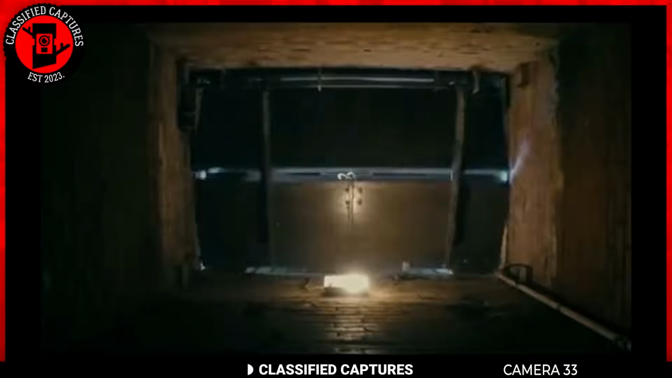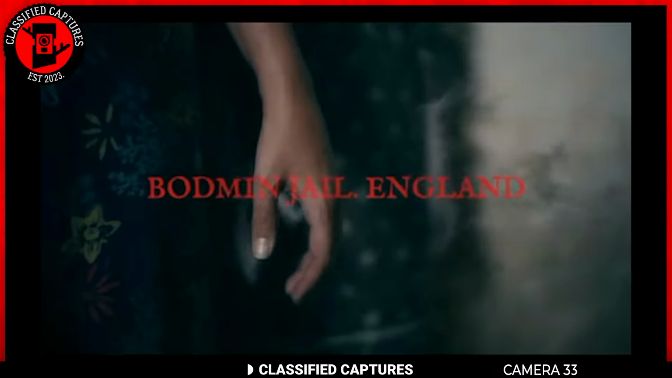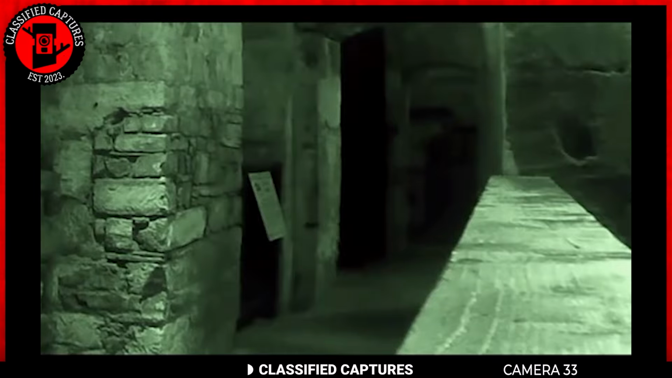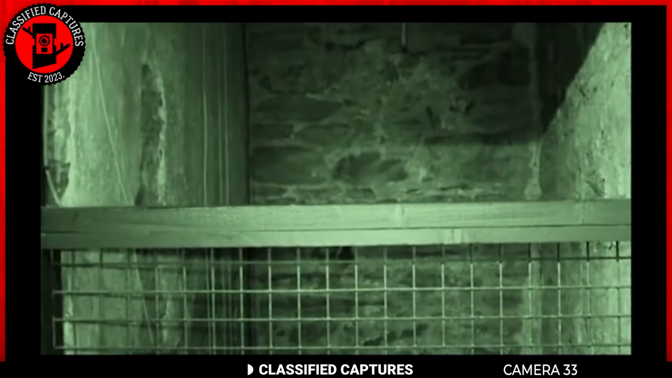In England, there's an old abandoned jail known as Bodmin Jail located in Cornwall. Once infamous for its brutal executions and harsh treatment of prisoners, the place is believed to be haunted. People from around the world visit to explore its dark past, and many have captured strange, chilling activity on camera.